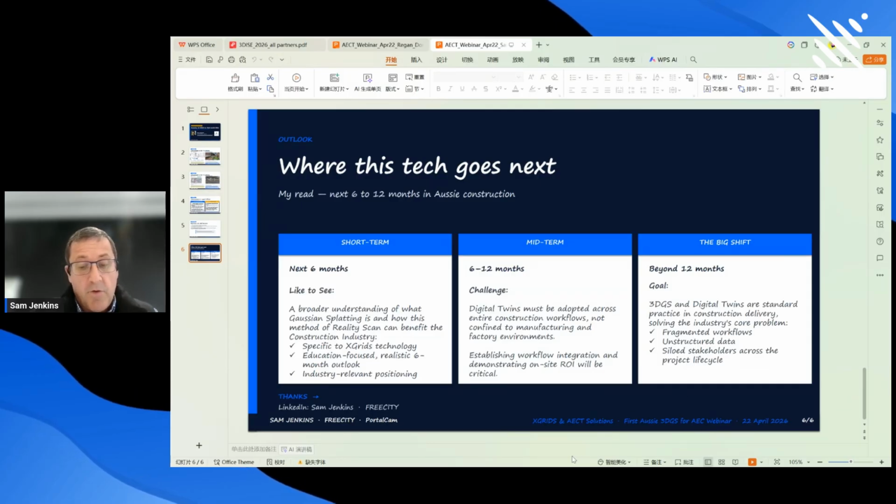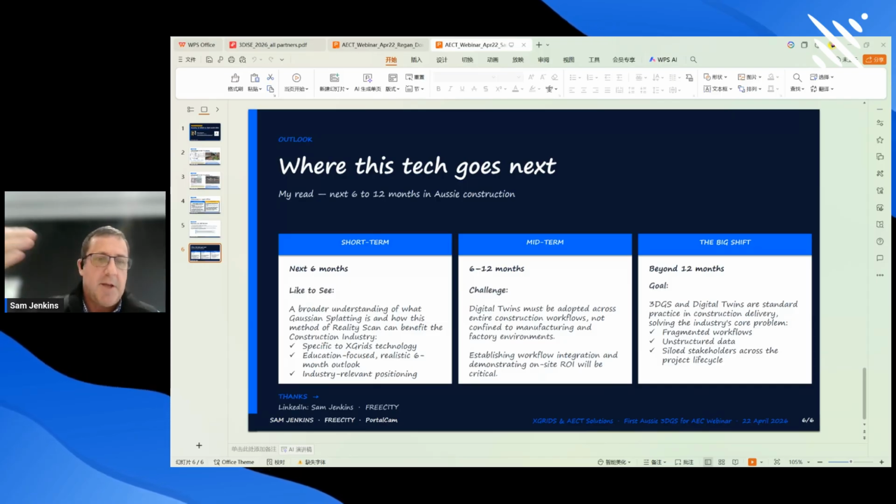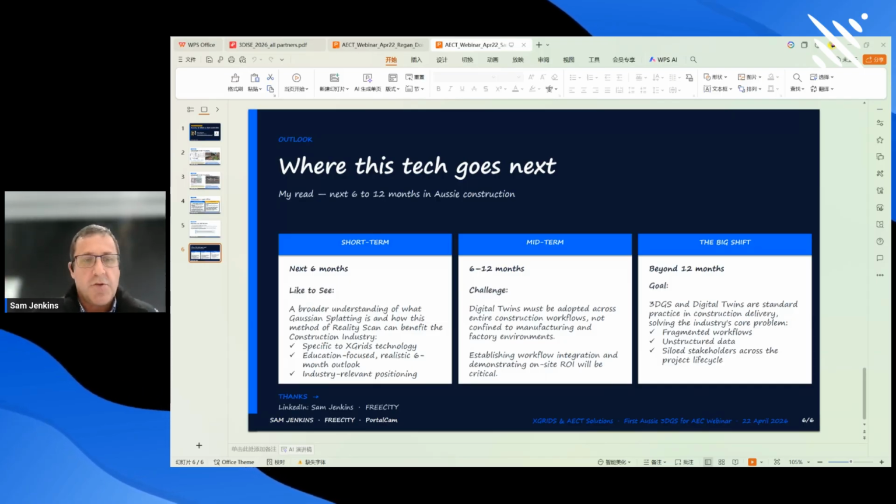Over the next 6 to 12 months, I think there's a massive adoption case for digital twins. The focus has been on digital twins around manufacturing and factory environments. There's a really strong use case for that, and that's obviously where it's been most successful. I think the next step is adopting it into the construction industry and making digital twins not just pictures that people can walk around and see a nice view, but really data rich and value adding, helping solve some really difficult problems in the construction industry.